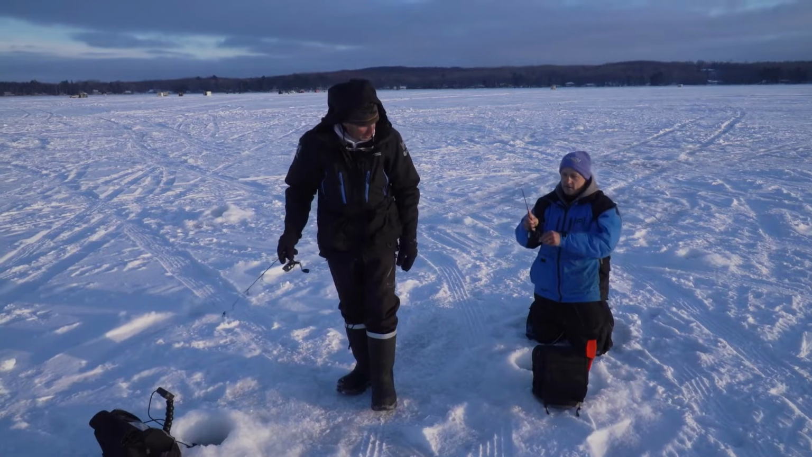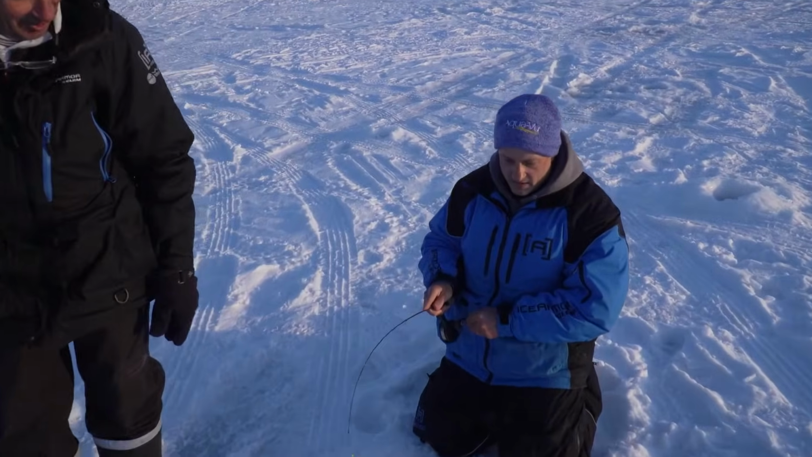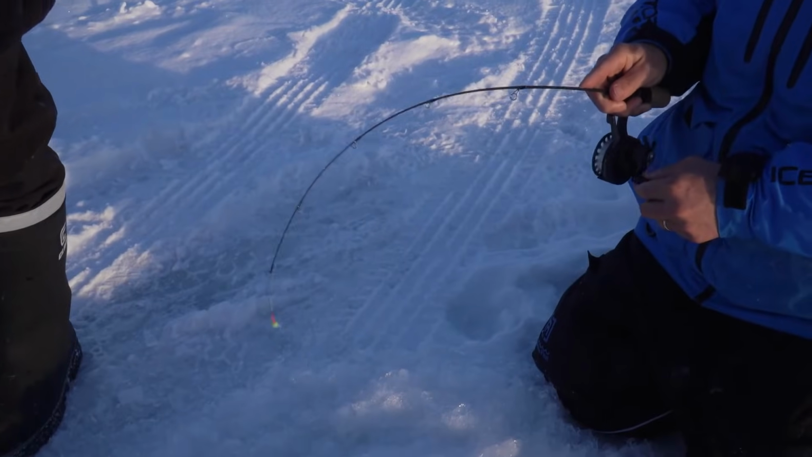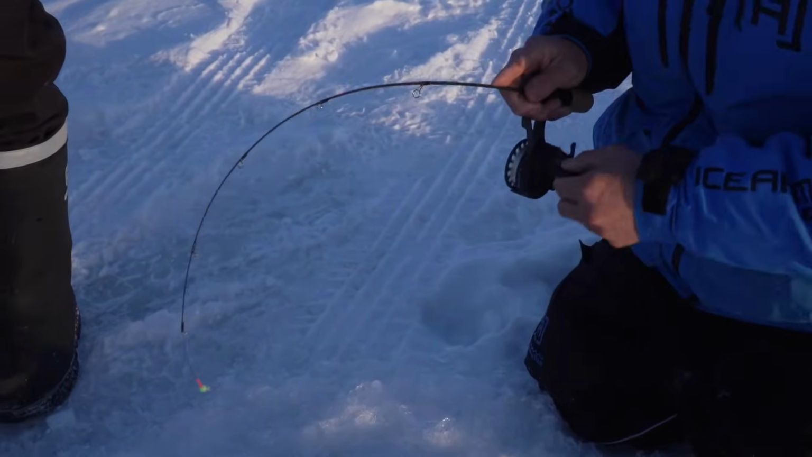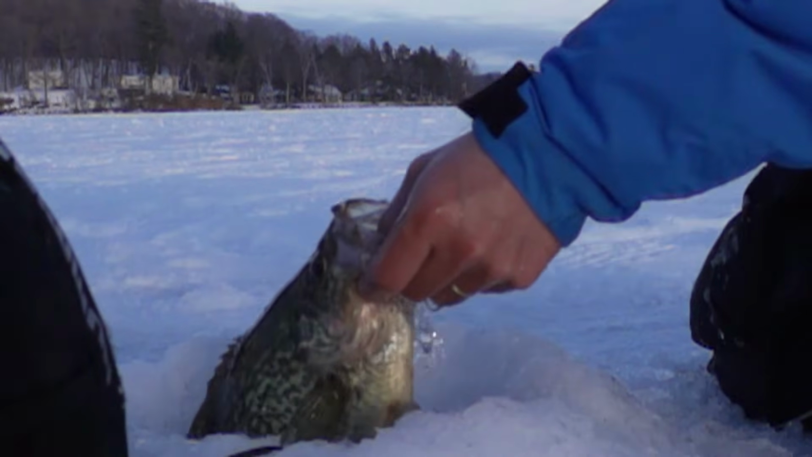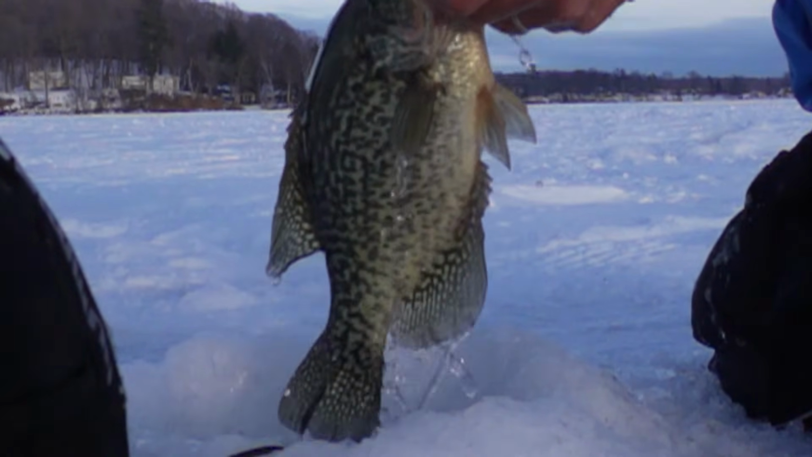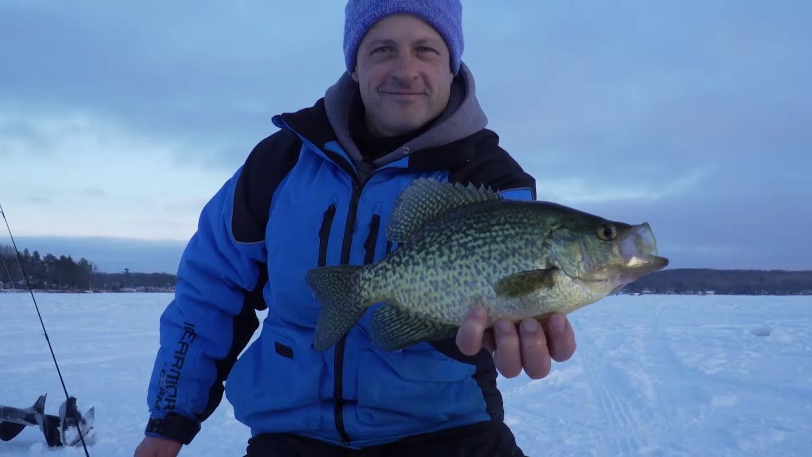This one feels like the right size. There you go. You got a stud on there. I think so. This might be our big whopper of the day. It is. Man, he was down there. He took a couple looks at it, and then he finally just rocketed it up. There you go. Now you're talking. There we go. Bubba, that's what I call a big crappie. Good job, man. That's unbelievable. Wow, that's a horse.